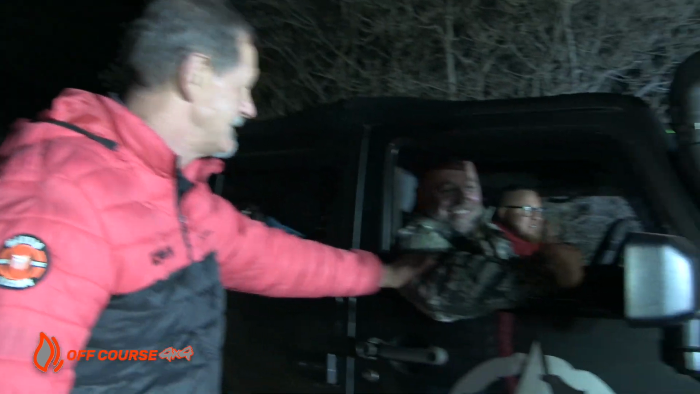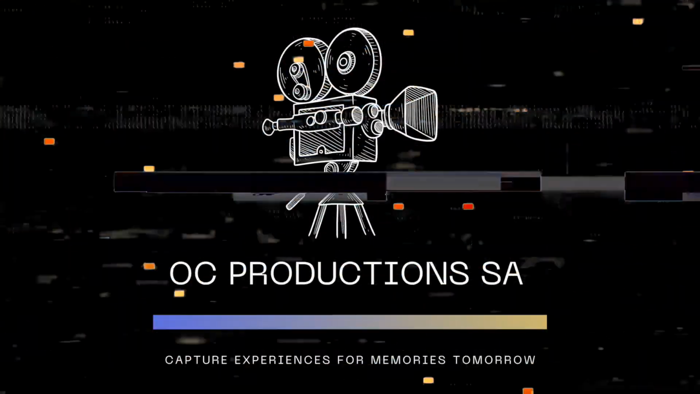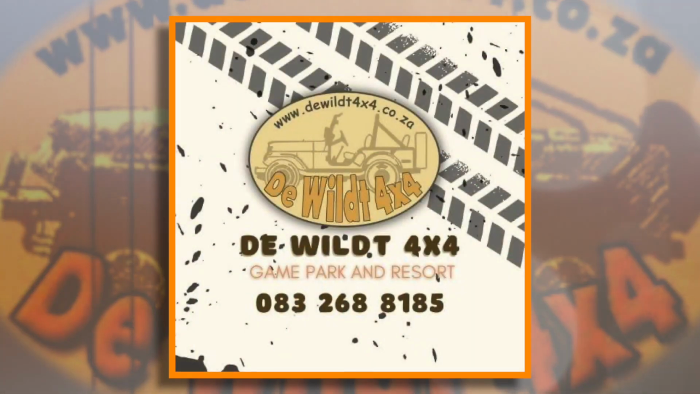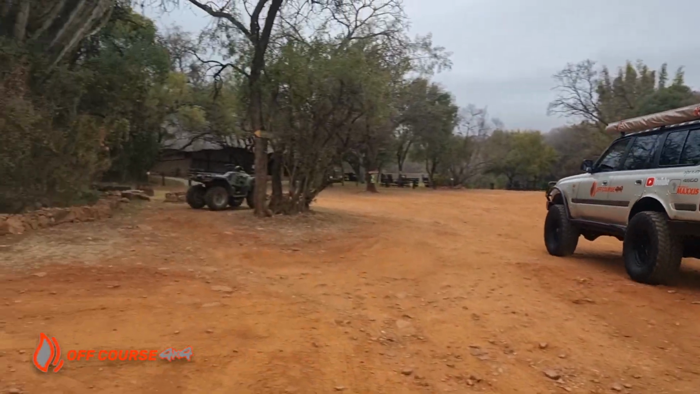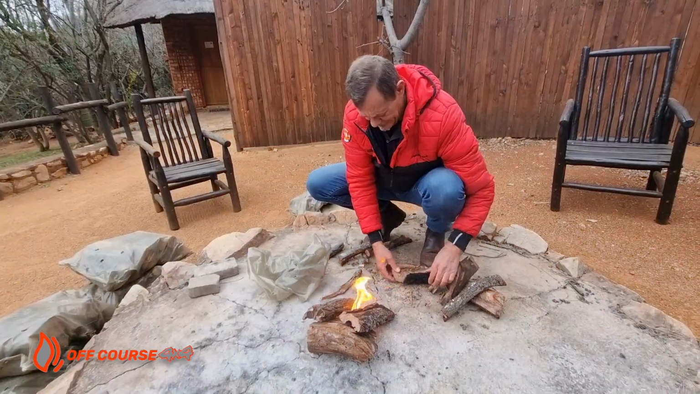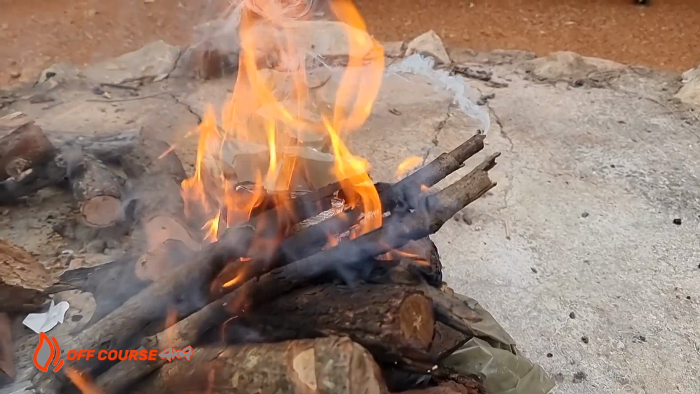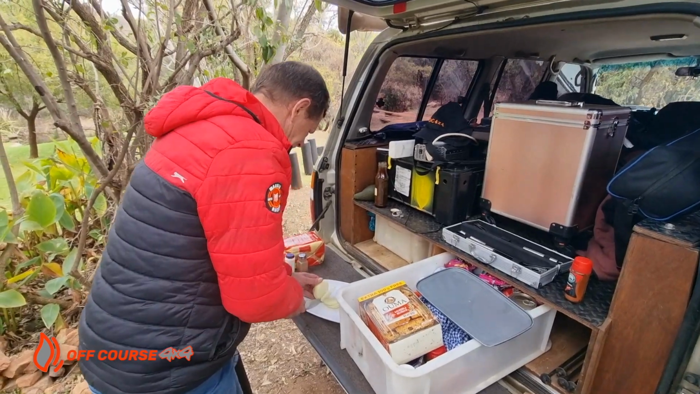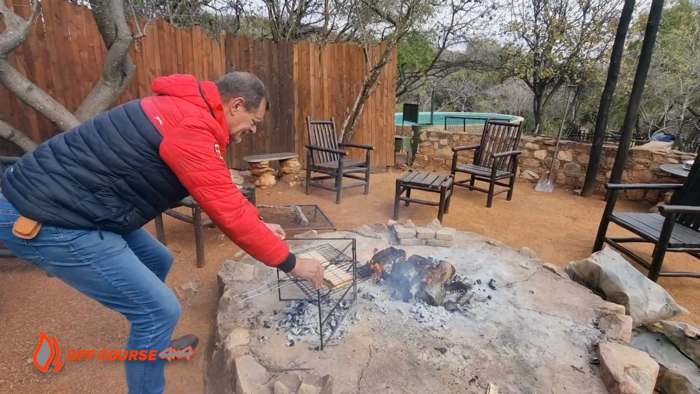Good luck. We are on our way to the Wildt 4x4 for a night drive. As we arrive at the Wildt, I light the fire. One can't drive without a lined tummy, so I start preparing our braaibroodjies, a typical side dish to go with our braai.